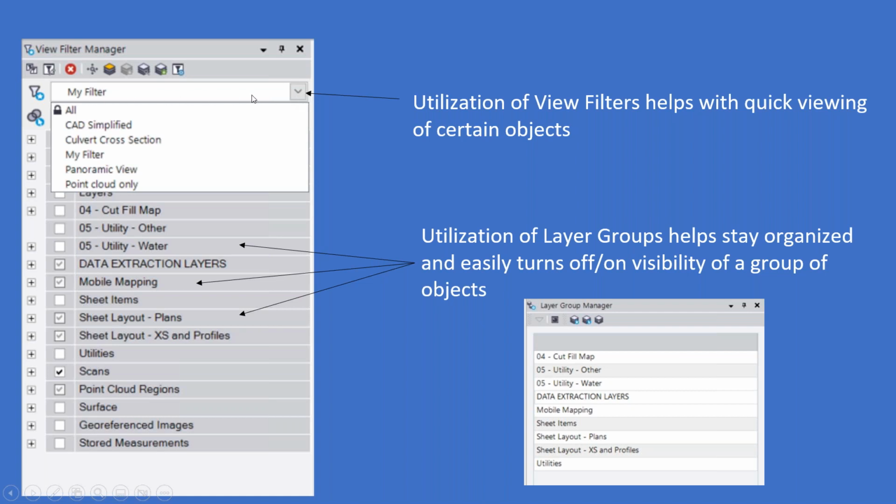And so one of the things that I wanted to point out here with this view filter manager, which we use all the time, in my training experience, I don't actually see a ton of people utilizing a variety of view filters. So I pointed out here up at the top a variety of view filters that I created in my project. One of them being this CAD simplified view filter, which just simplifies things to just my CAD line work. I have one for my culvert cross section, and then I also have one for just the point cloud only.